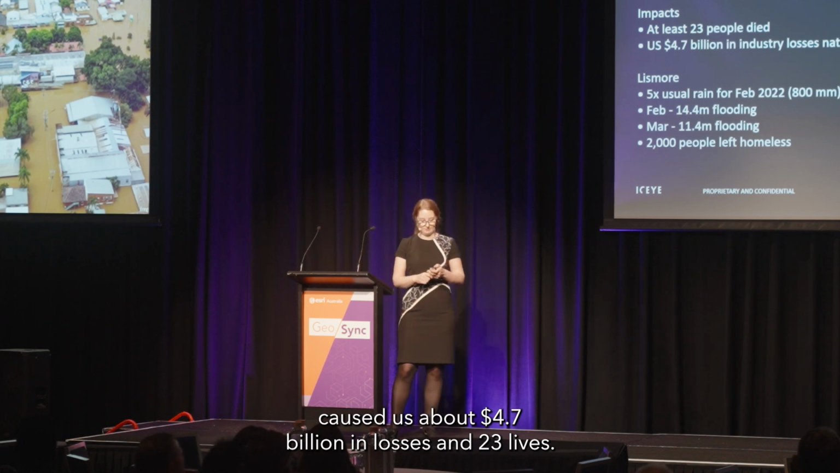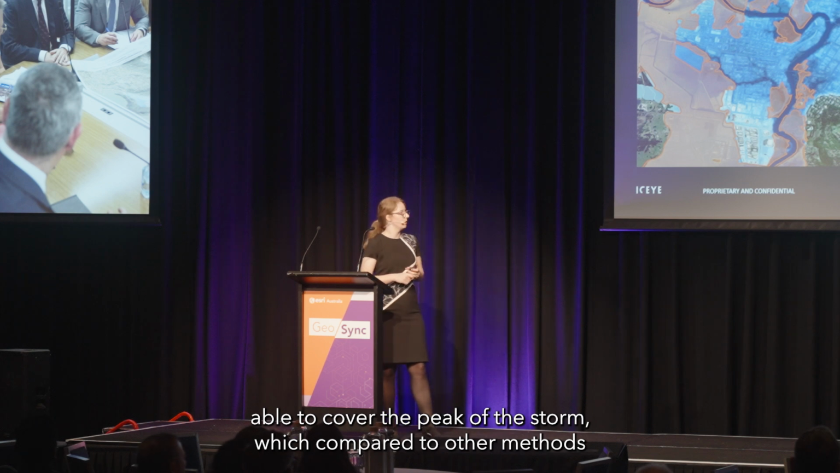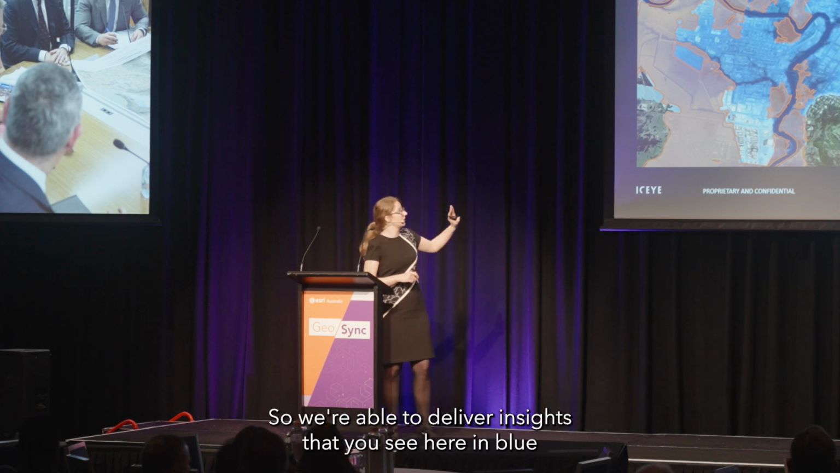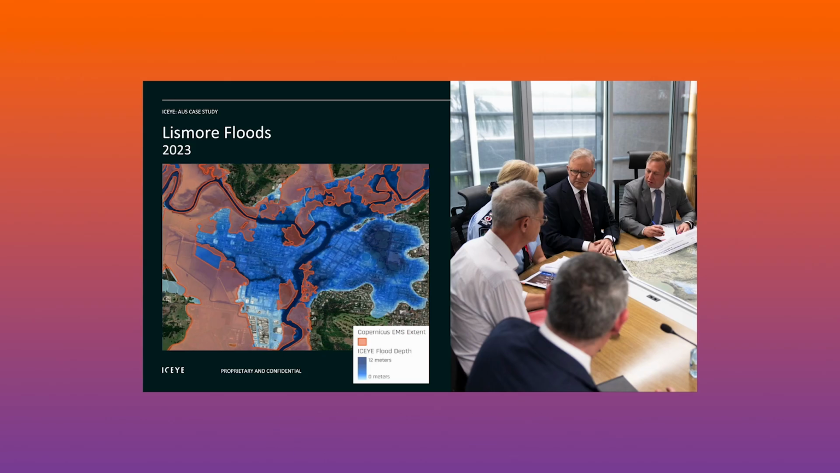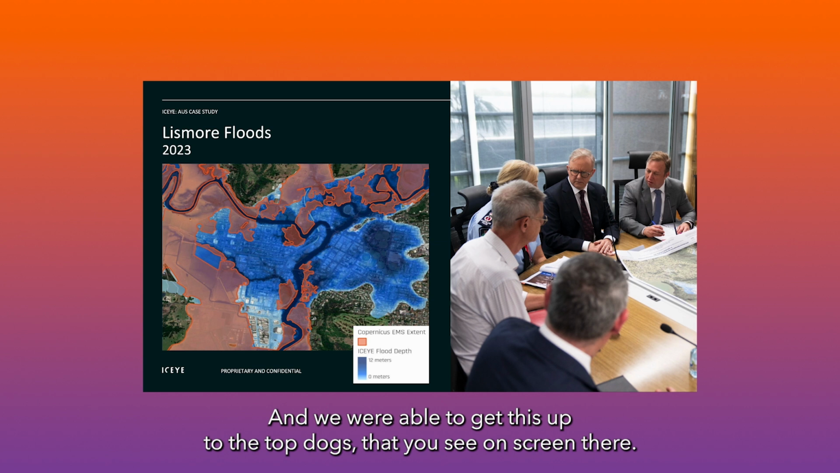and 23 lives. We were able to cover the peak of the storm, which, compared to other methods like the Copernicus, was unable to see that peak. So we're able to deliver insights that you see here in blue compared to the Copernicus or Sentinel missions in red that showed the true extent of the flood in Lismore. And we were able to get this up to the top dogs that you see on screen there.